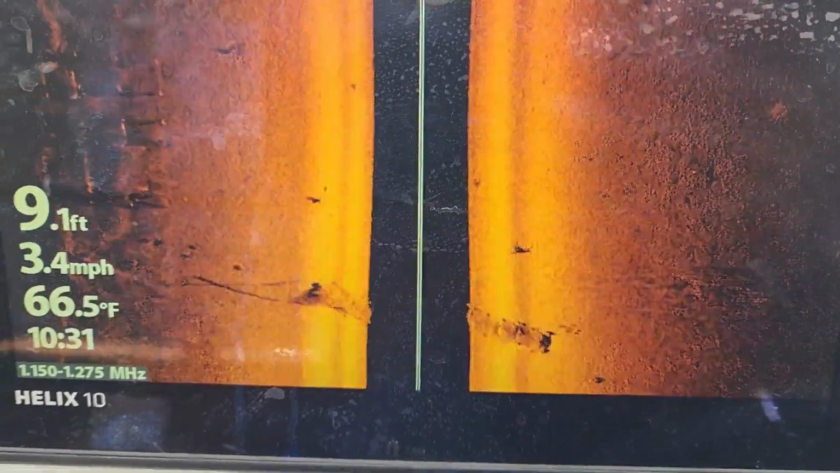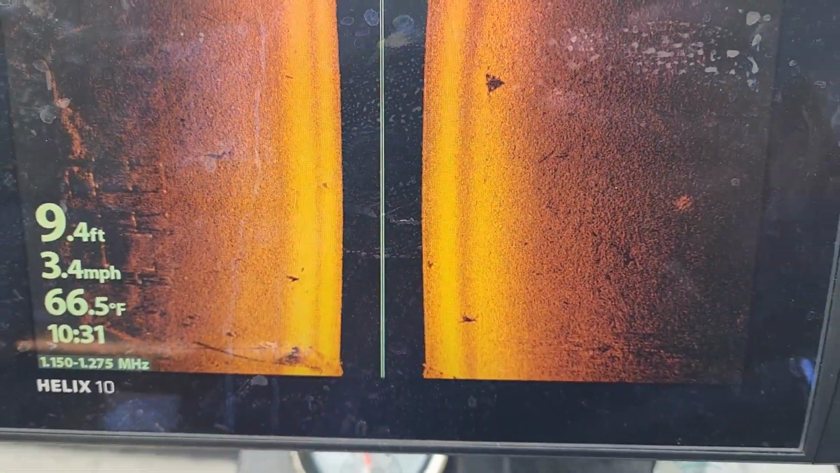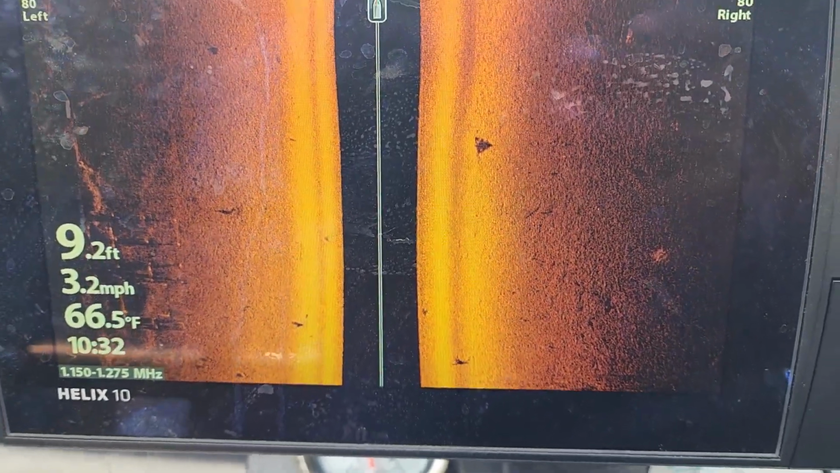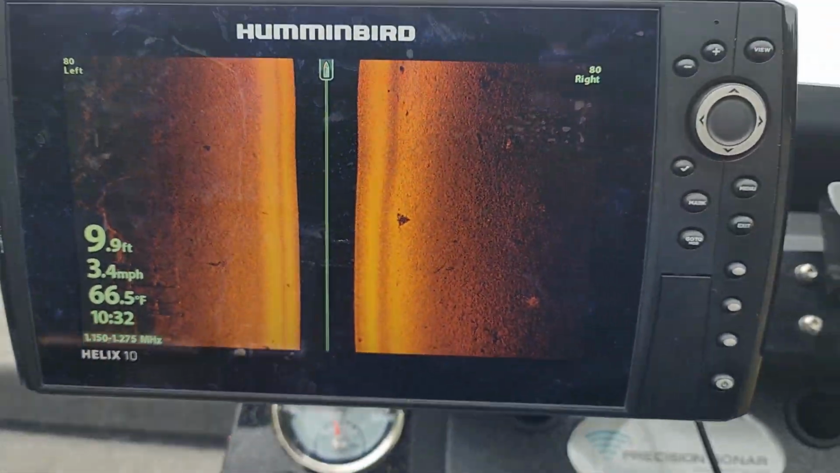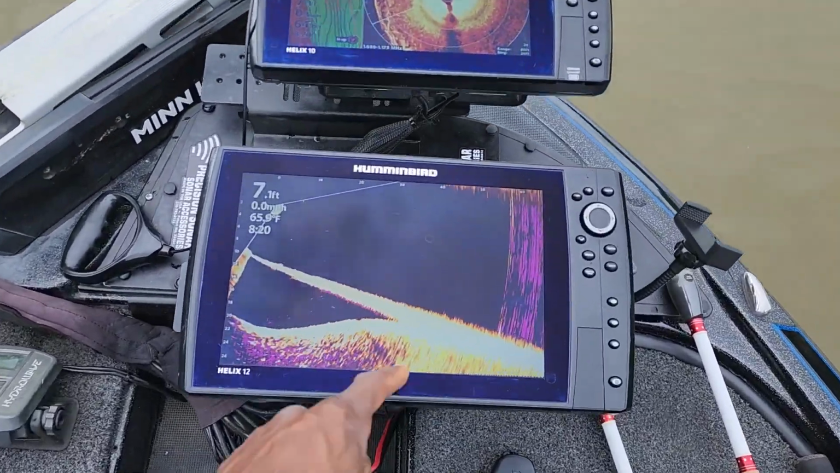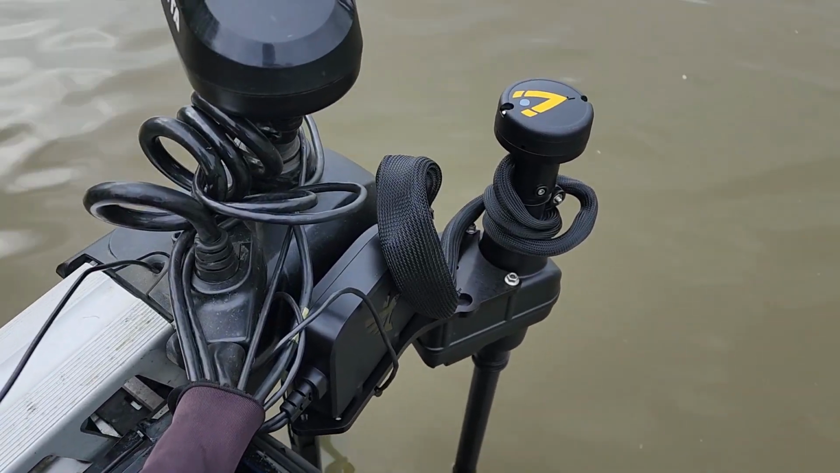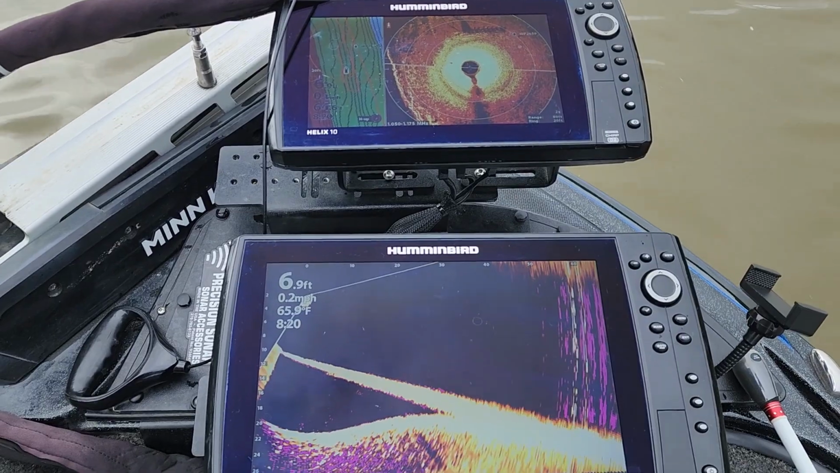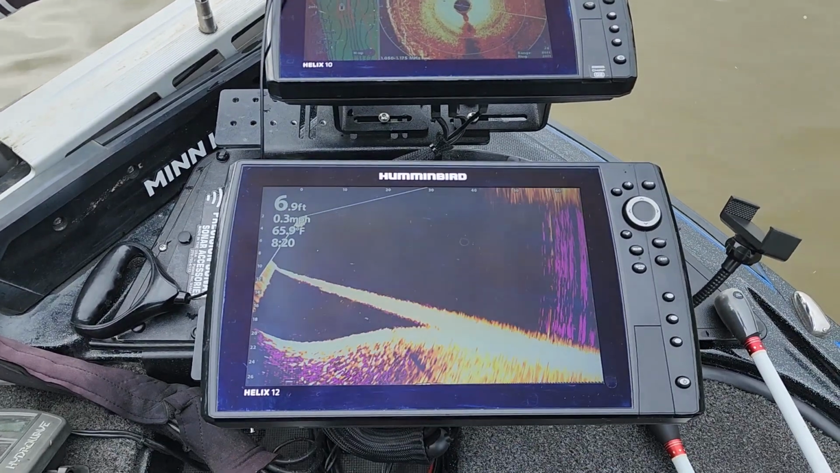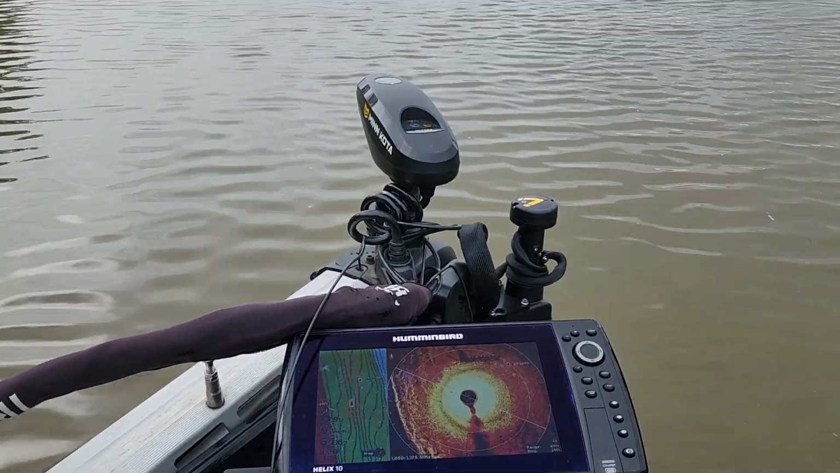And once I saw that, from that point, all I pretty much had to do was drop that waypoint, turn back around, and just get a more detailed view of it using my Mega Live and the 360, guys. You can use your Mega Live system, 360, and target lock. All three of those together can pretty much help you have a successful day out here on the water, guys. What I'm doing is using that to line up my cast.